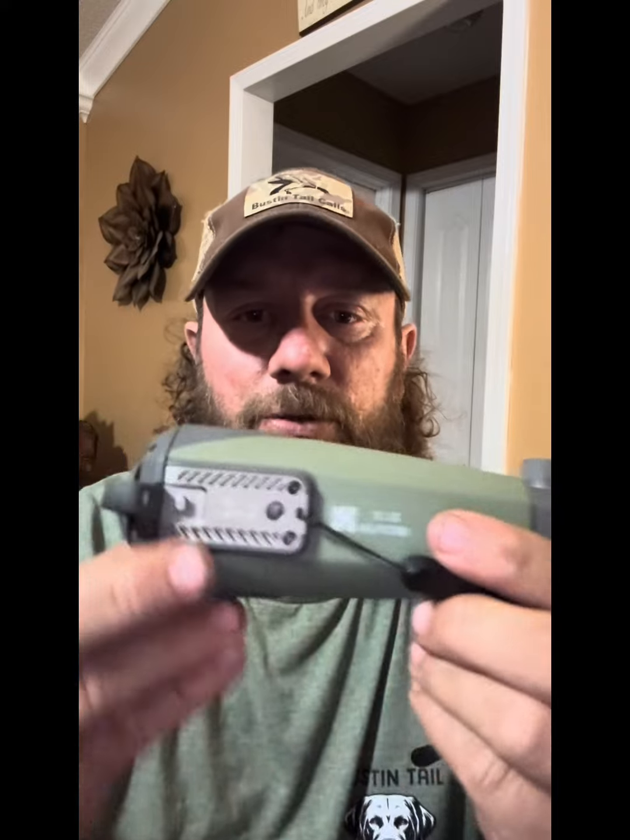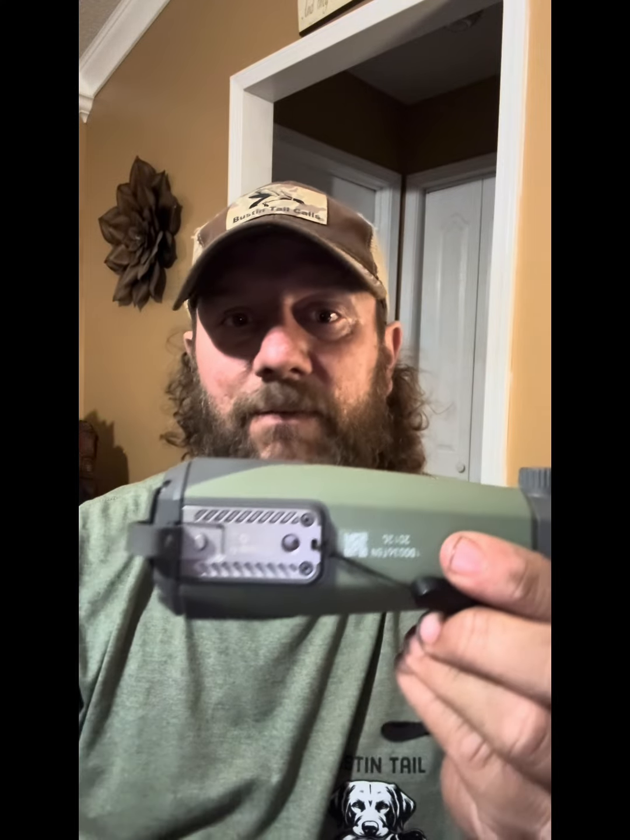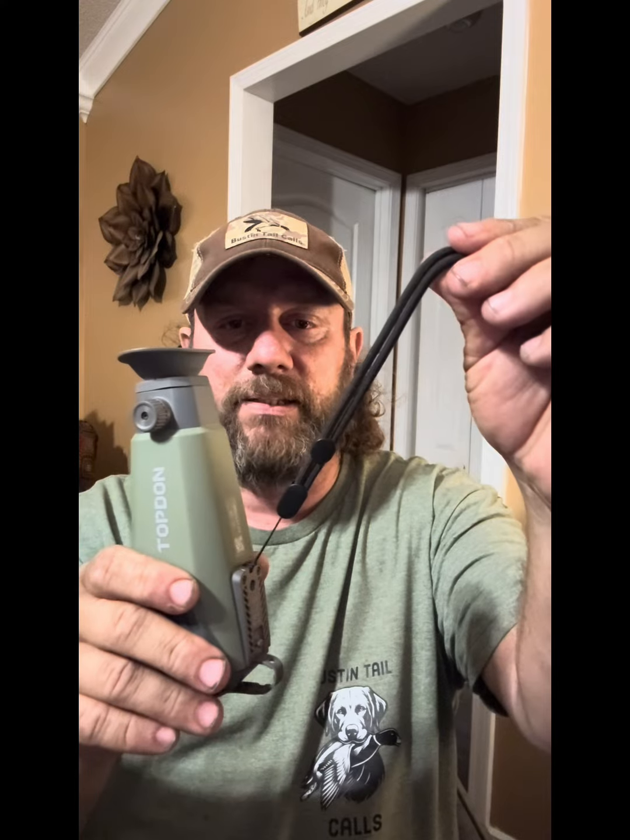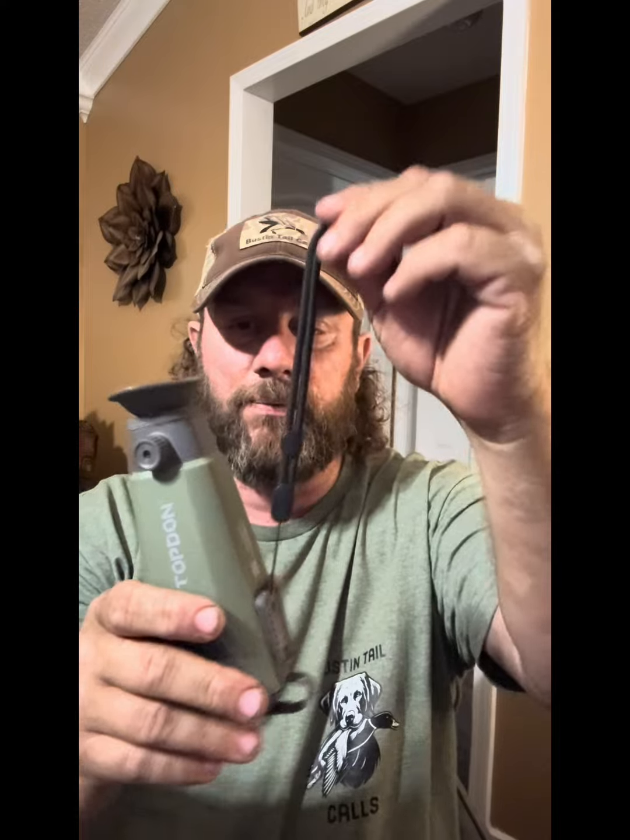I'll also show you on the bottom, you can put this on a tripod if you want. So if you've got a tripod that'll raise up enough, you can just leave it on a tripod and scan on a tripod, if that's what you like to do, hey, you can do it. But for me, I keep mine in my chest rig, so that's the reason why I got this lanyard. I put this lanyard on that comes with it, so that when I stuff it down there, I can just use this lanyard to pull it out, easy access.